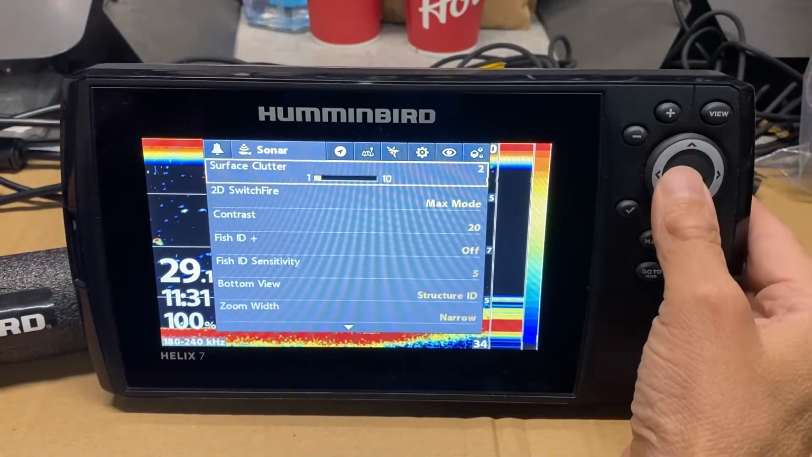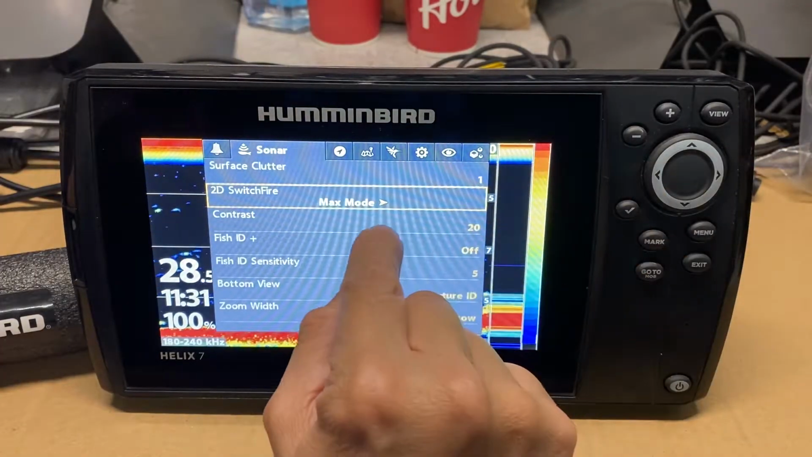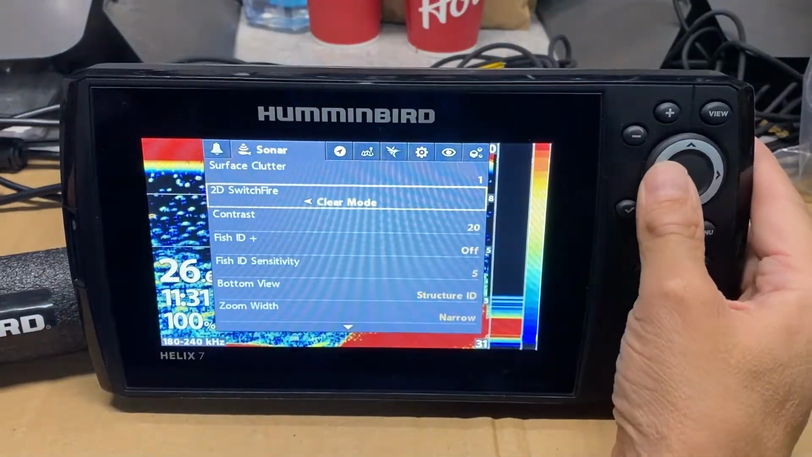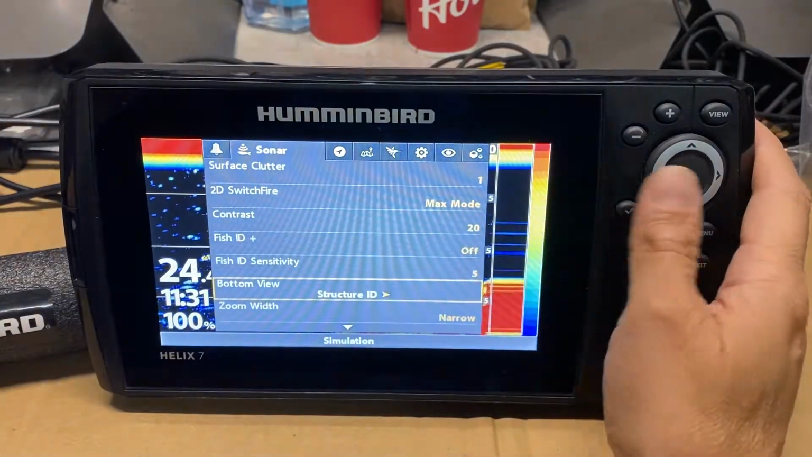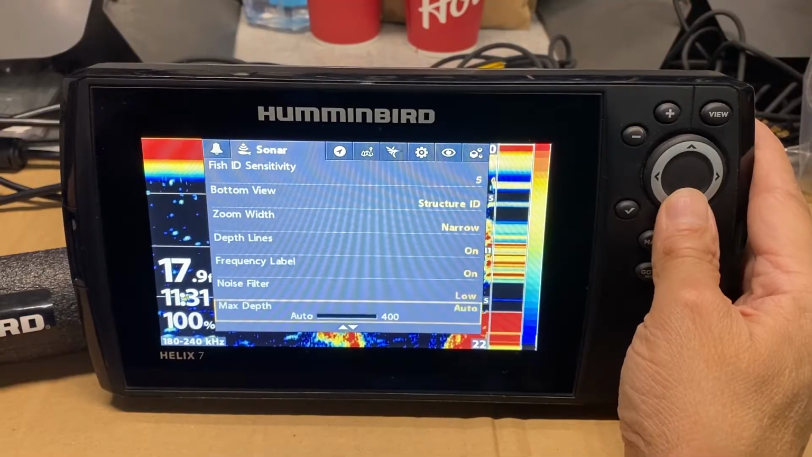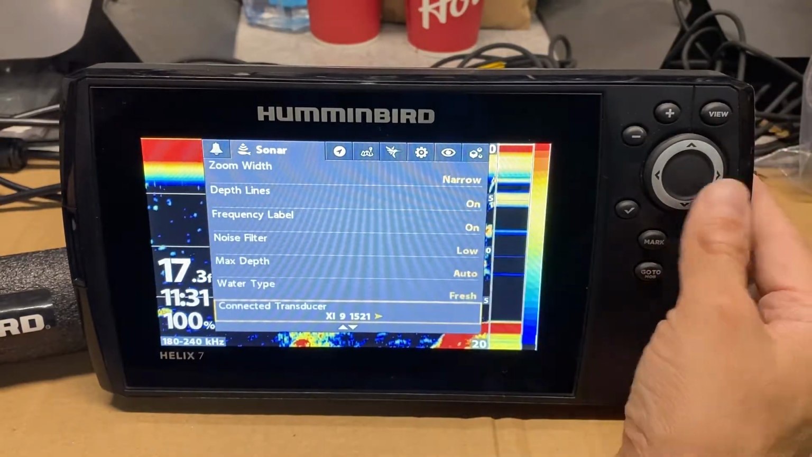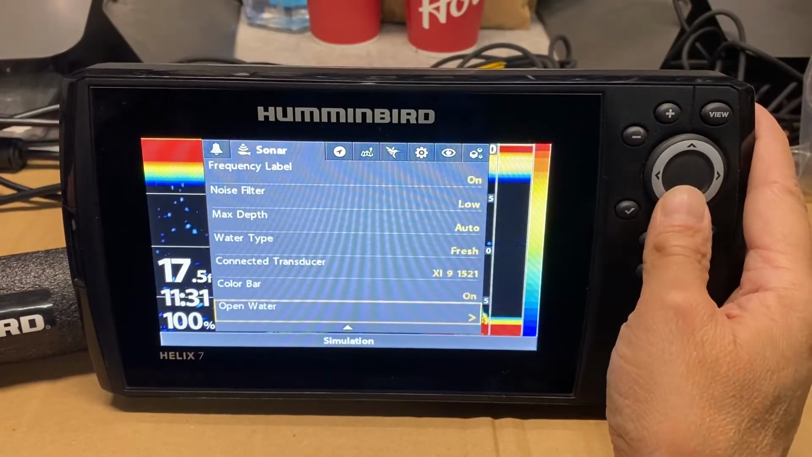Surface clutter we're going to turn to 1 or 0, 1 in this situation. Our max mode is for your switch fire, so we always want max mode, not clear mode. So you want max mode for your switch fire. Structure ID for the bottom. Zoom is narrow. So we're just going through the features here. Connected transducers, the ice transducer obviously, which we mentioned at the beginning of the video. So that's our basic system.